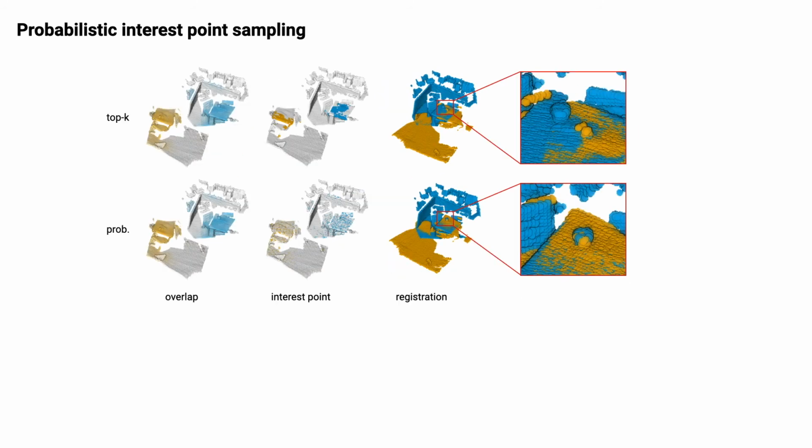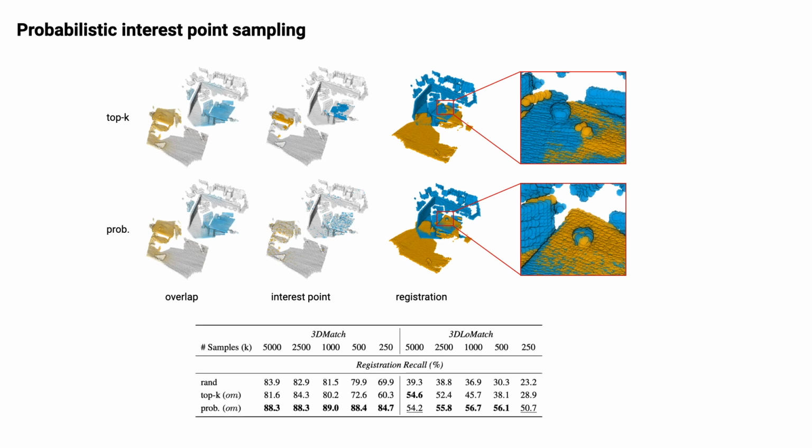We proceed by evaluating different ways of sampling the interest points given the overlap and matchability scores. Specifically, we compare top K sampling with the probabilistic sampling, which samples interest points proportionally to the product of the scores. As shown in the top figure, top K sampling leads to clustered interest points and less accurate registration due to small baseline problems, while probabilistic sampling is more robust. As shown in the table below, both overlap-informed sampling methods outperform simple random sampling, with probabilistic sampling performing the best in most cases.